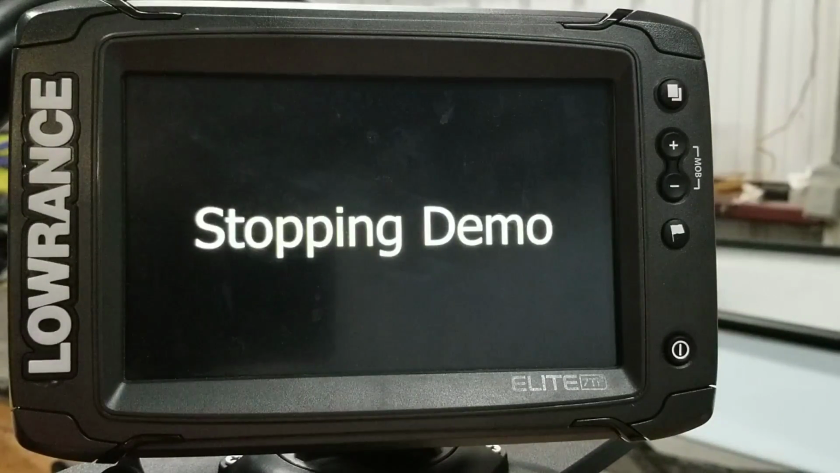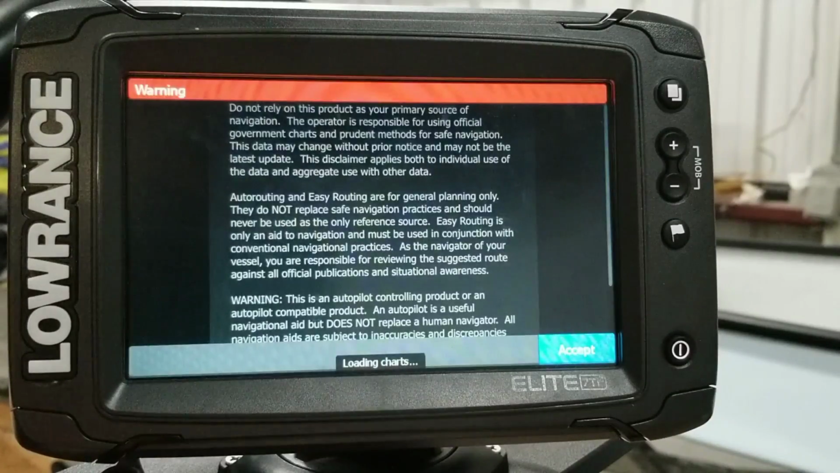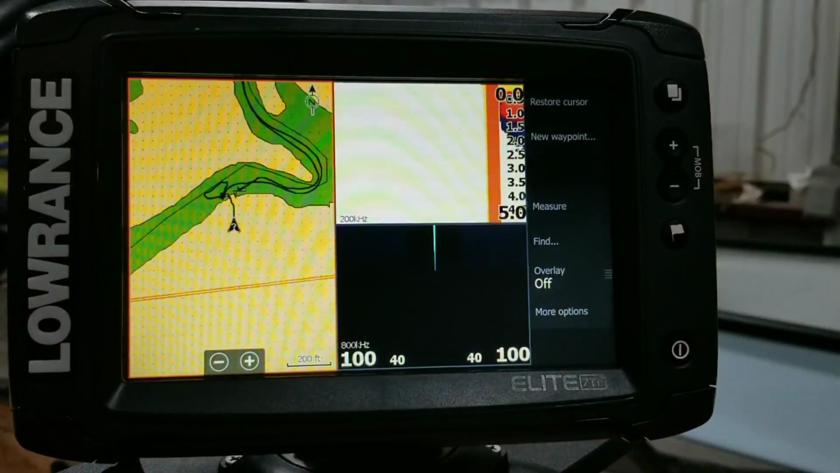So one other quick thing I do want to point out is how easy it is to load additional maps. So like for us, what we do is I like to do the regional mapping chip. So I use the southern region. It's going to have some small lakes and impoundments down here that you don't see on the ordinary everyday Navionics unit. Give you an example.